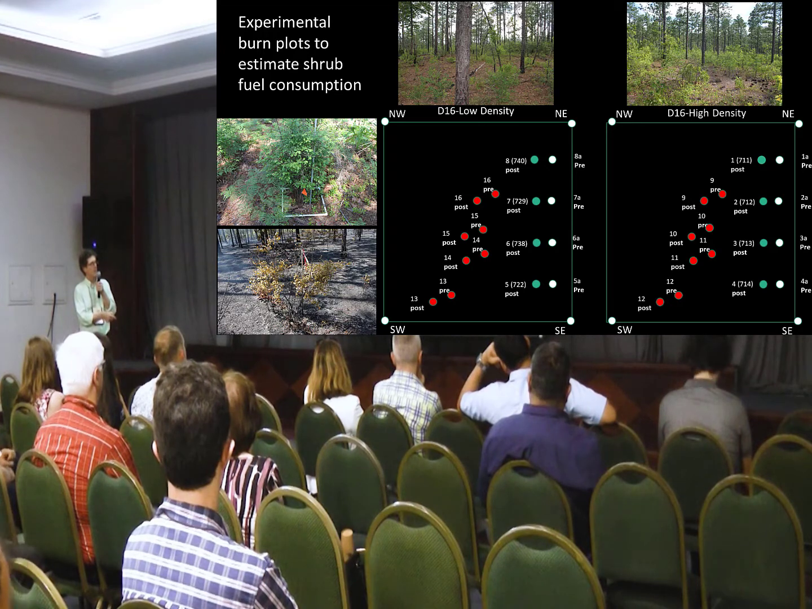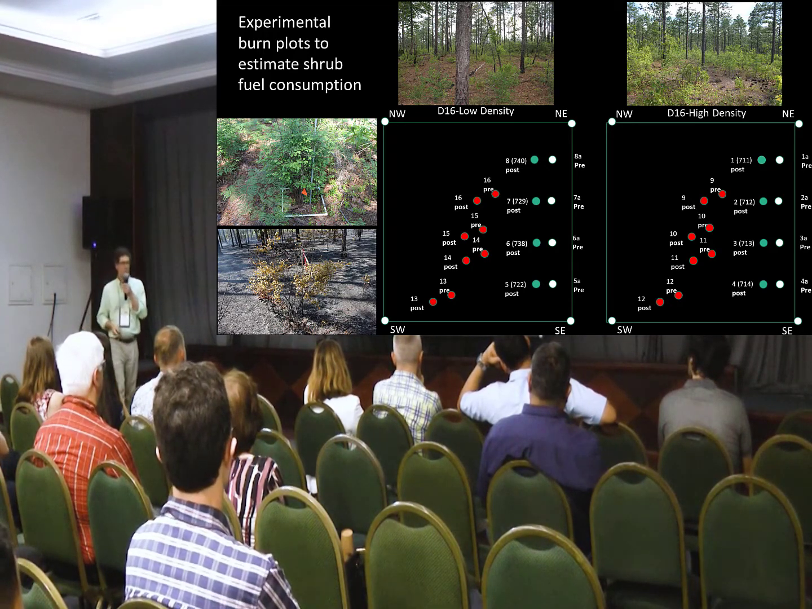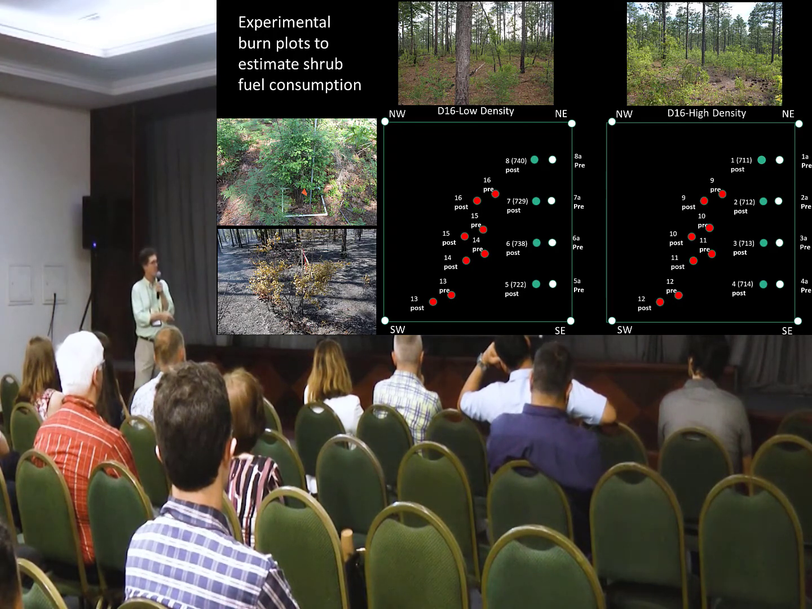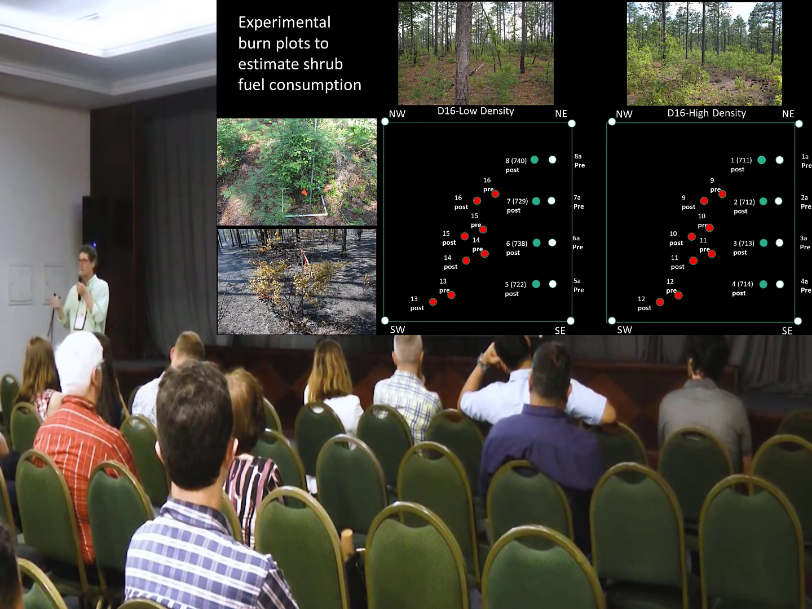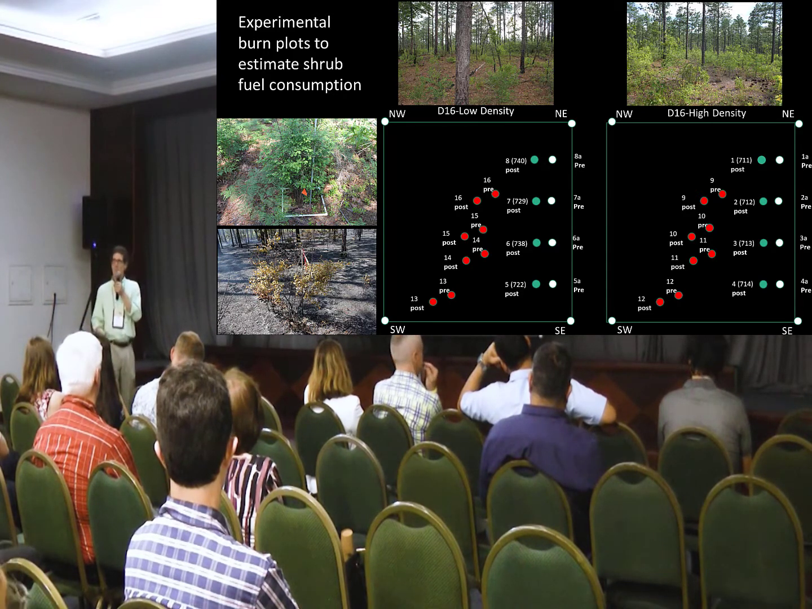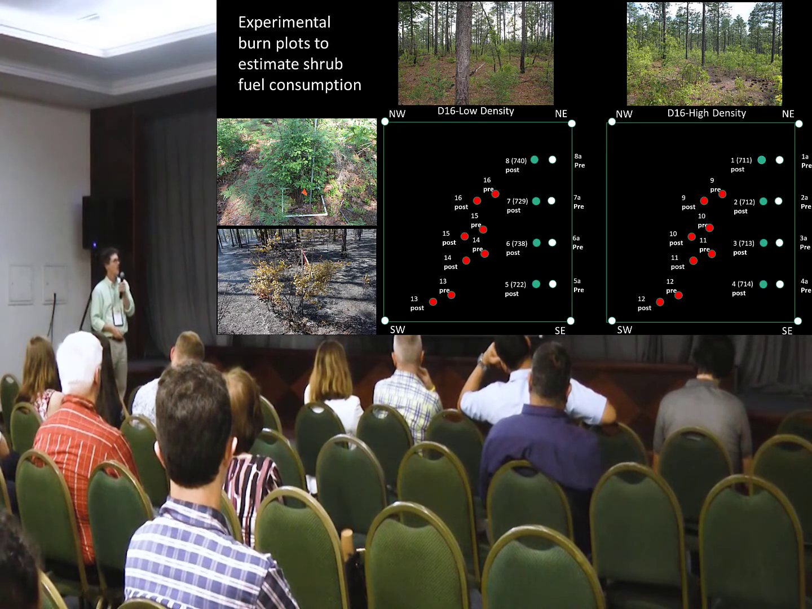These other pairs of plots, we call the consumption plots. So again, 4 pairs pre and post fire. These were systematically laid out in our burn blocks from a random starting point. That's to capture the other fuel components, because it's not just the shrubs that are burning and driving fire behavior and producing smoke. It's the grass, it's the pine needles on the ground, it's the duff underneath the needles, all those components, leaf litter.